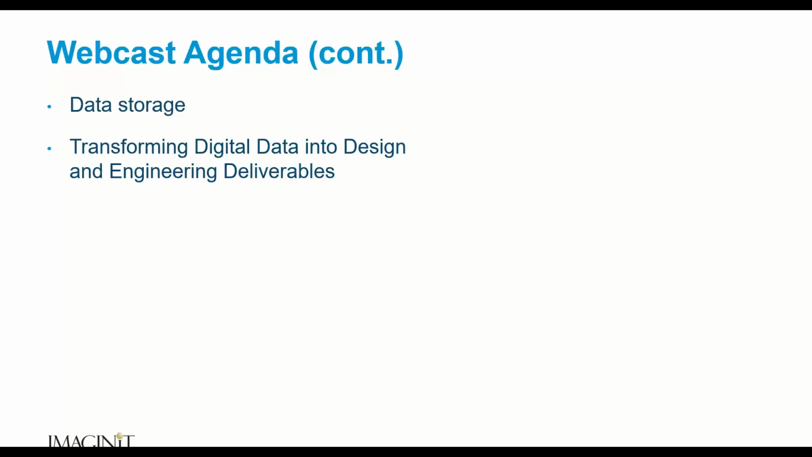Last couple things that we're going to talk about during this webcast is data storage. As some of you, or hopefully all of you know, point cloud data can be rather large. What do we do with it? How do we solve that problem when it comes to dealing with point cloud data? And then transforming the digital data into design and engineering deliverables. Kind of what can point clouds do for us?